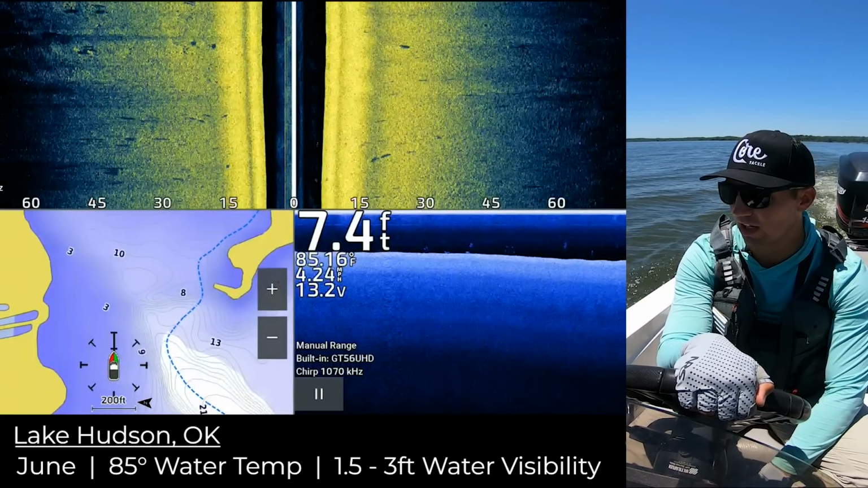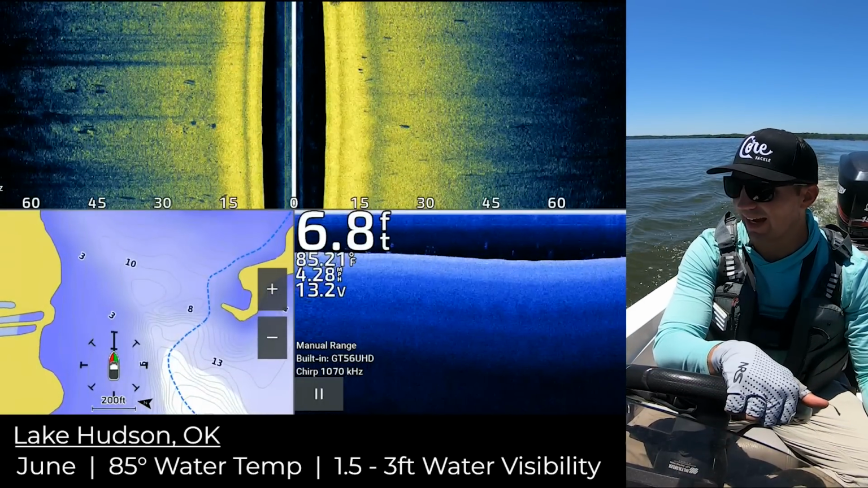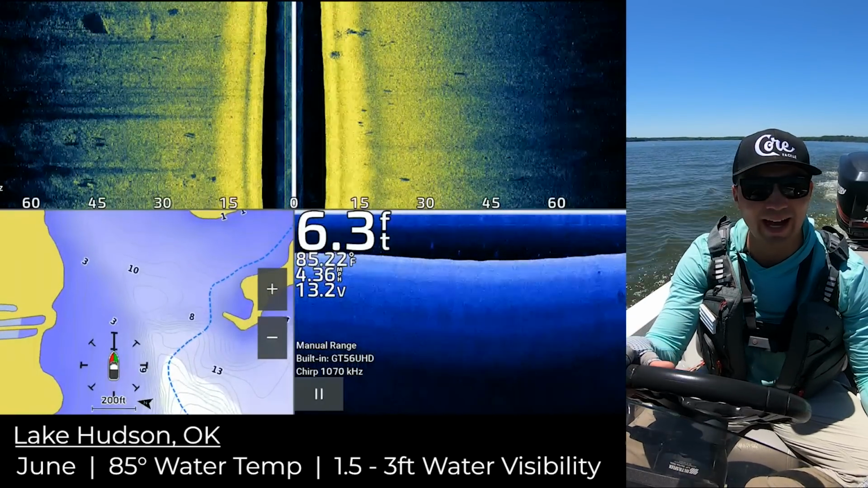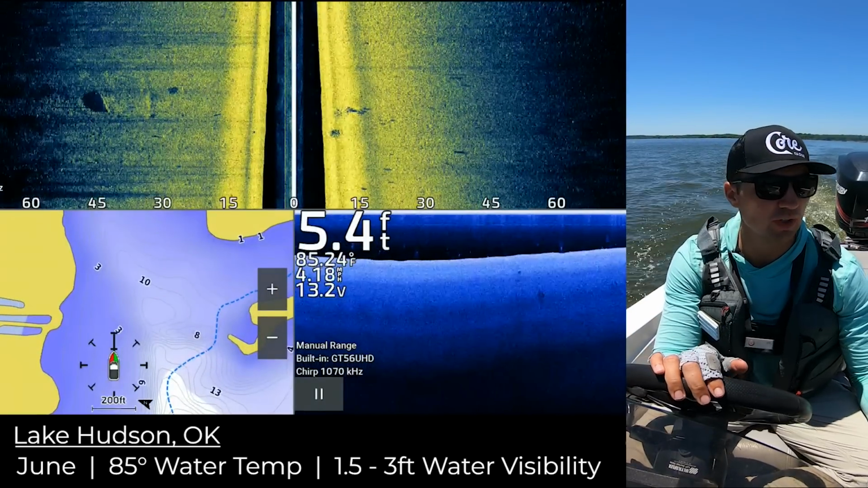or something these fish can be setting up on, rather than just a straight up group of fish, because 95% of the fish you're going to see on the side scan here are going to be non-bass species, and so we're not going to mess with those. We're just going to be looking for those rocks, maybe some brush if we can find it.